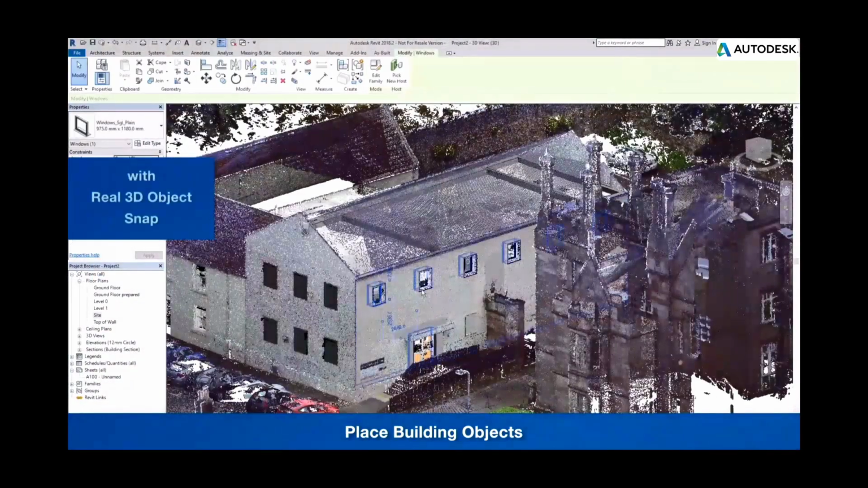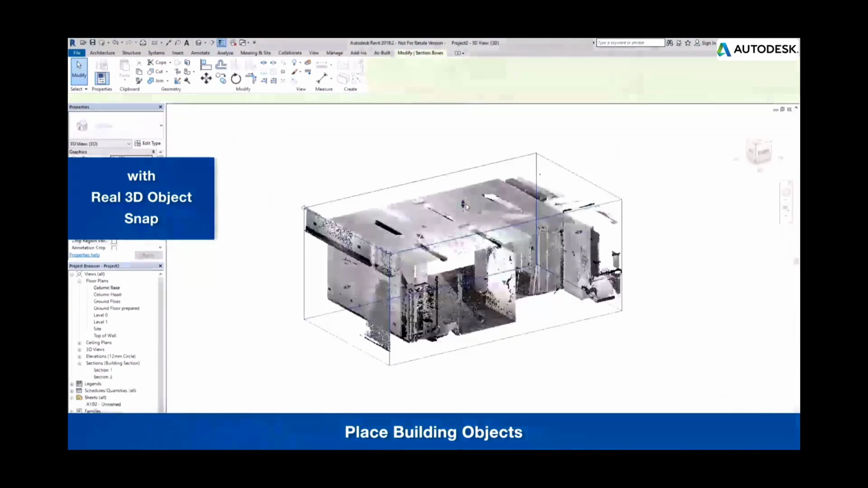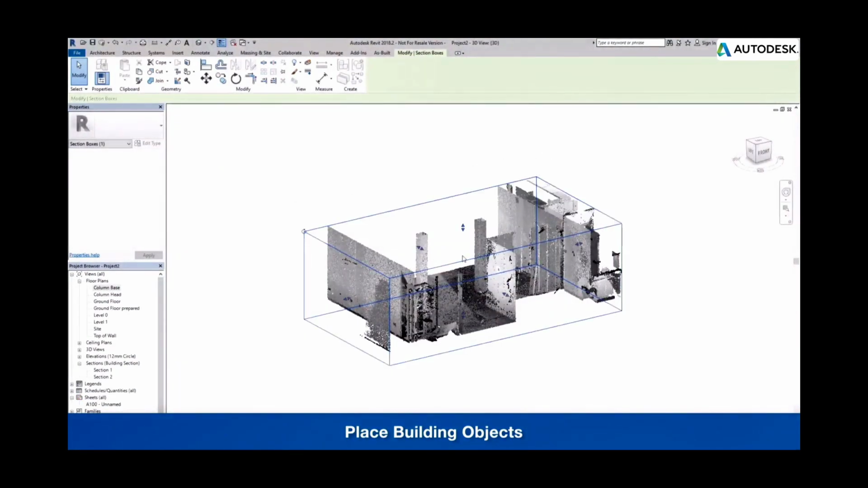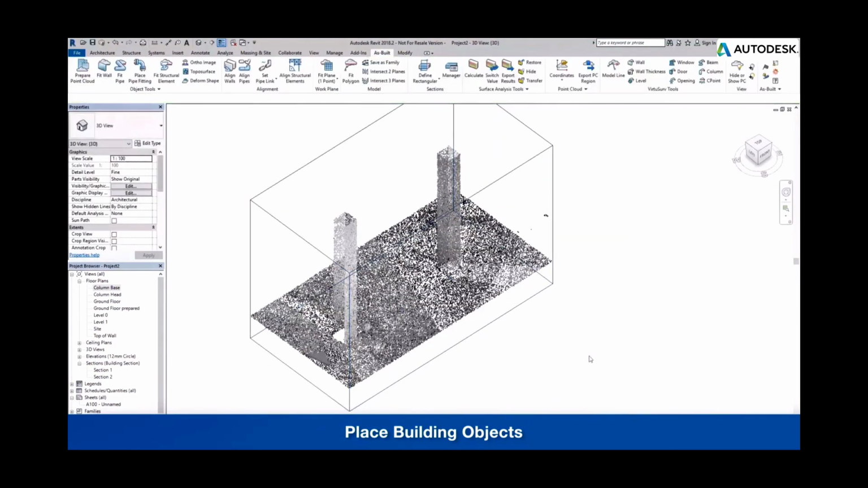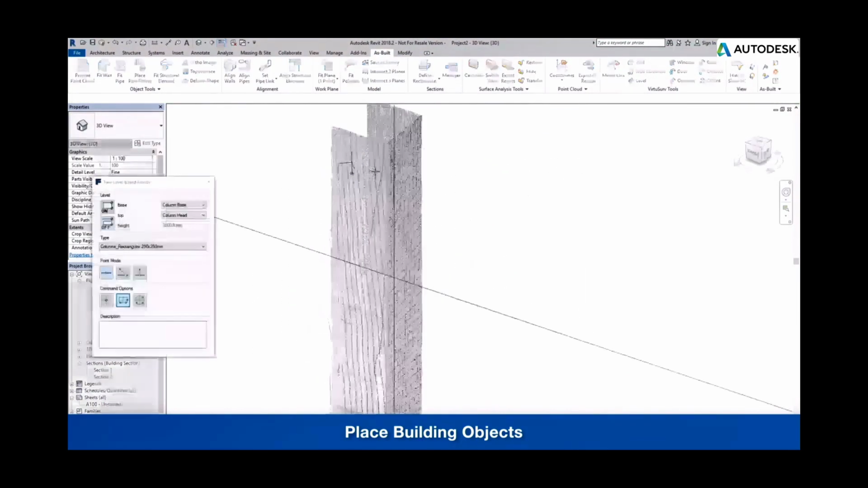And apart from modeling buildings, like with the AutoCAD plugin, of course, in Revit, you can also create structural models and piping models. And that's what we're going to see in the next section of the video here.